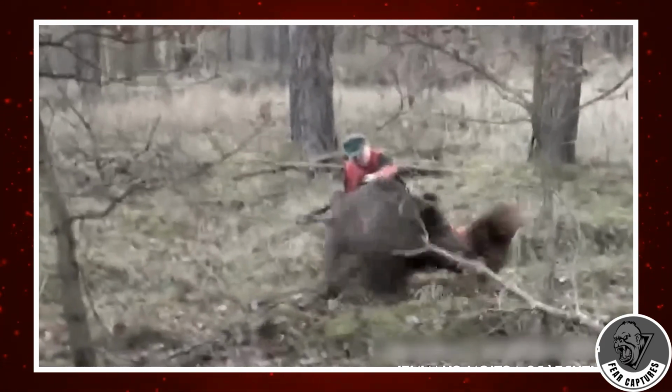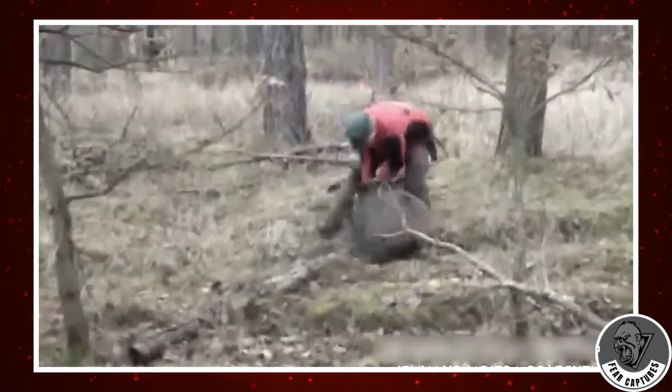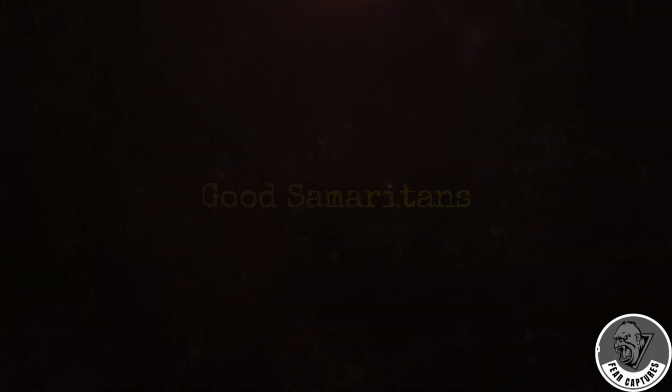That might explain why the hog gave in so easily, and perhaps even why the man did not pull his firearm. Please share your thoughts on this capture and any hog hunting experience you may have in the comments section.